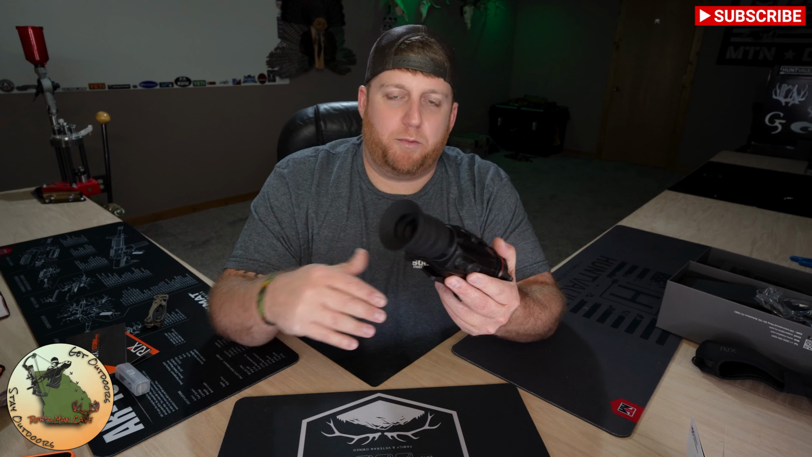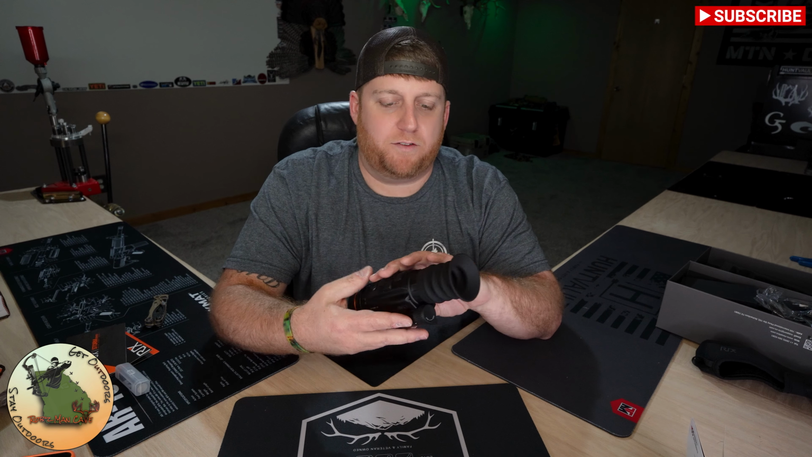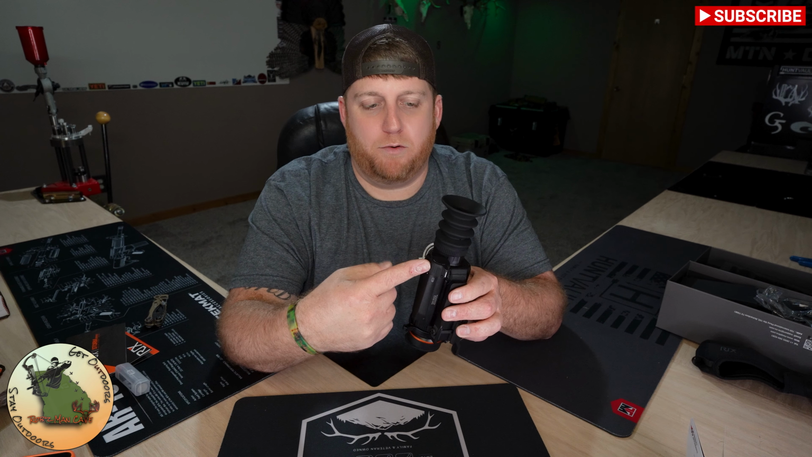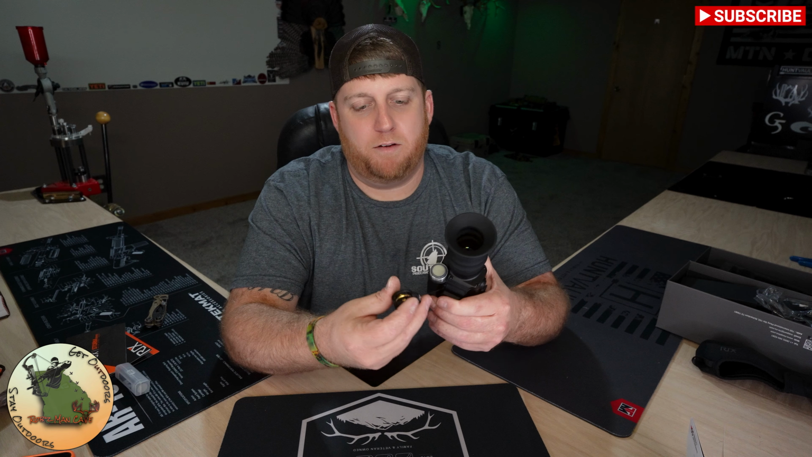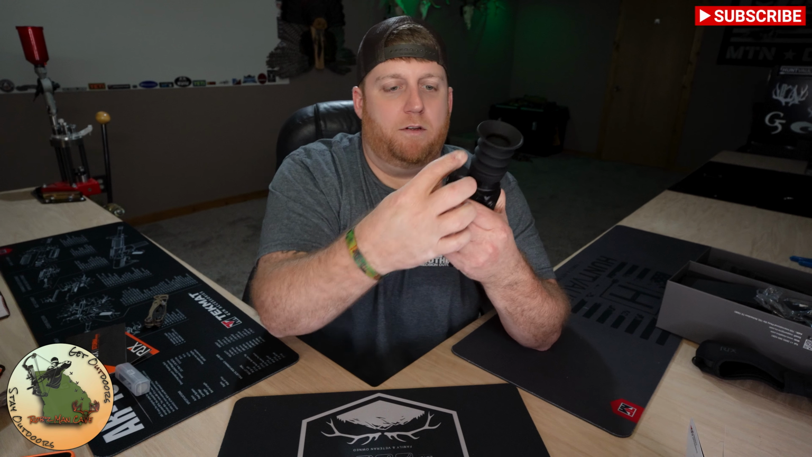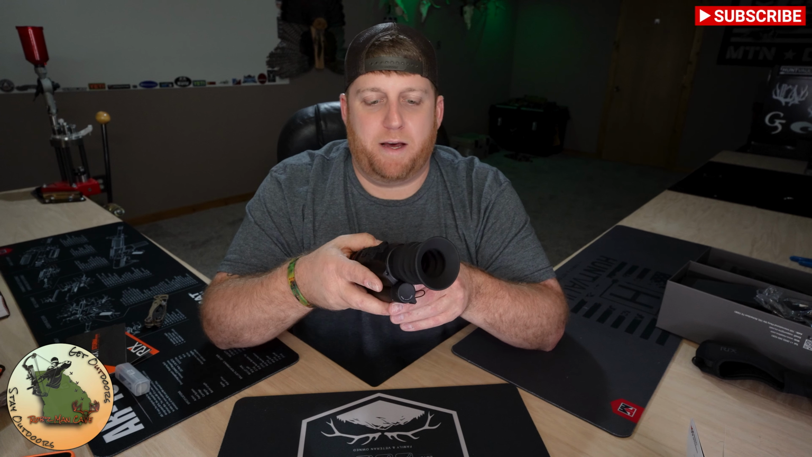For demonstration purposes, we have put the eye cup back on just so you guys can tell which way is the front of the scope. Our external features are going to be the battery compartment here, which has a pretty cool easy off cap. You just spin the cap and it pops right off. Then there is a little line right there that you line it up with, push it down, spin it, and it's back on. So really quick and easy to change out your battery.